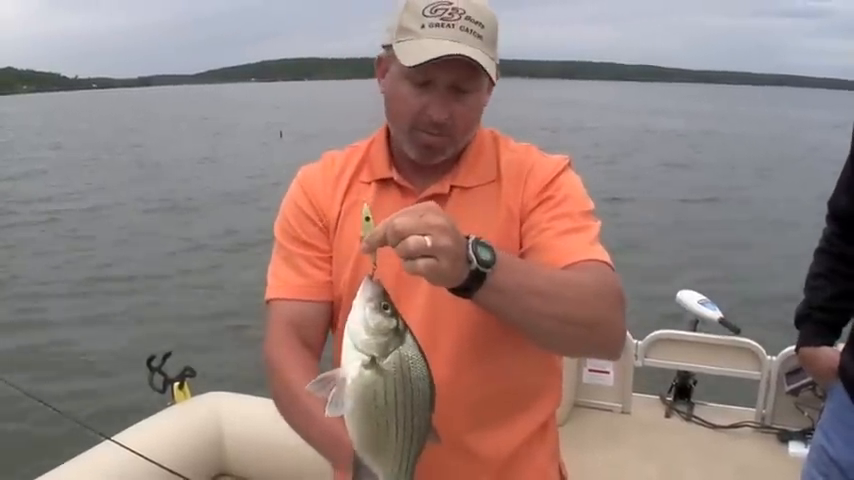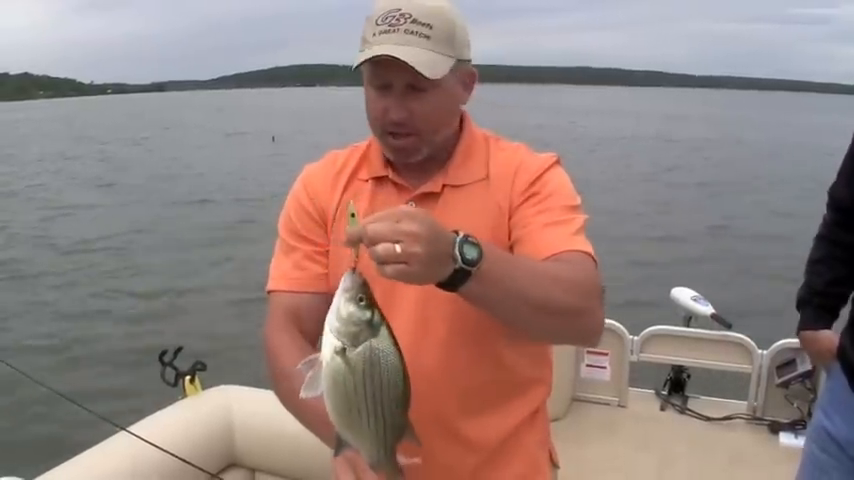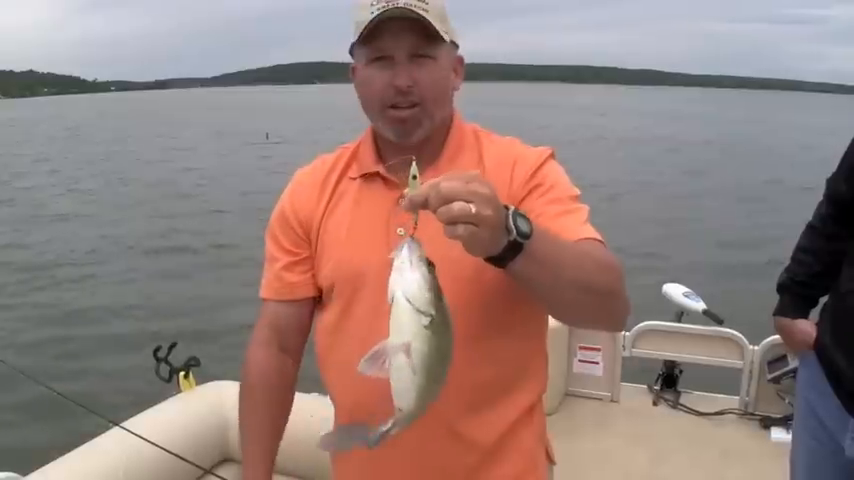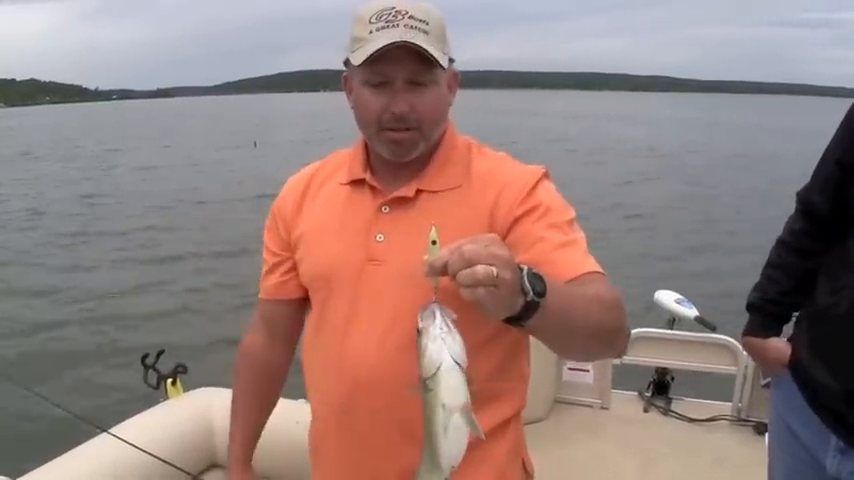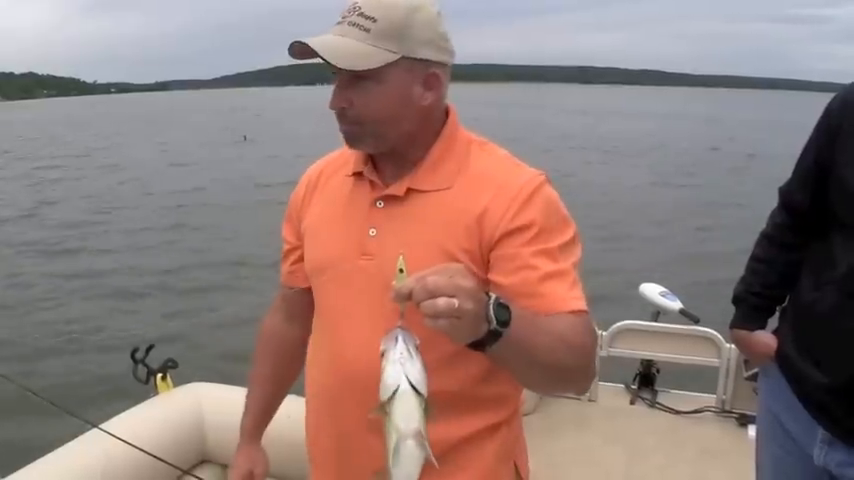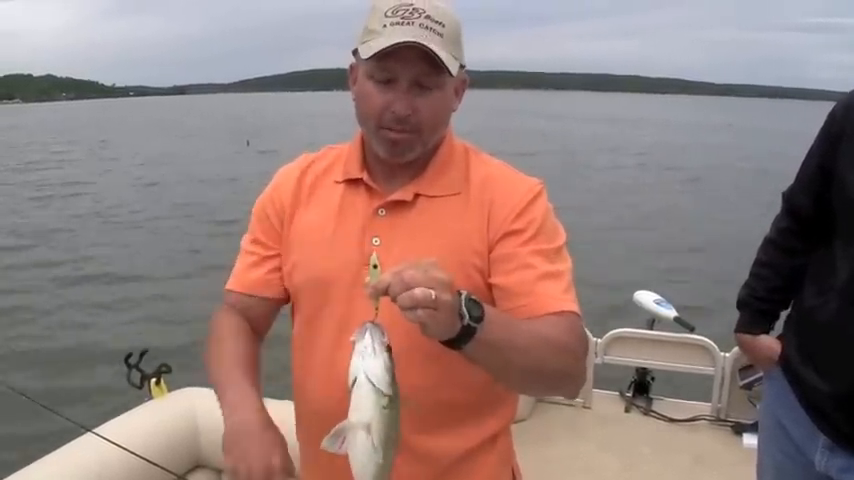here in Oklahoma, Missouri, Texas, the southern plains area. And if you find these white bass or sand bass, wherever you're from, people call them different things, you can load the boat up with these on these Bendable Minnows.